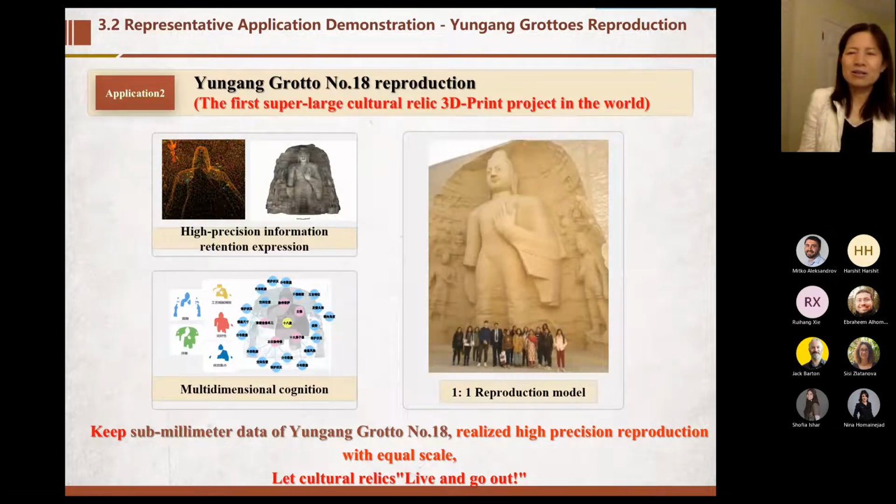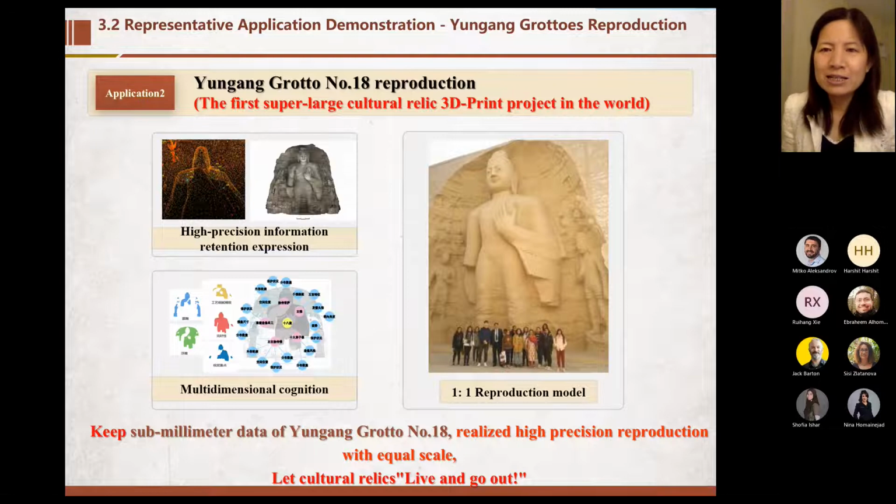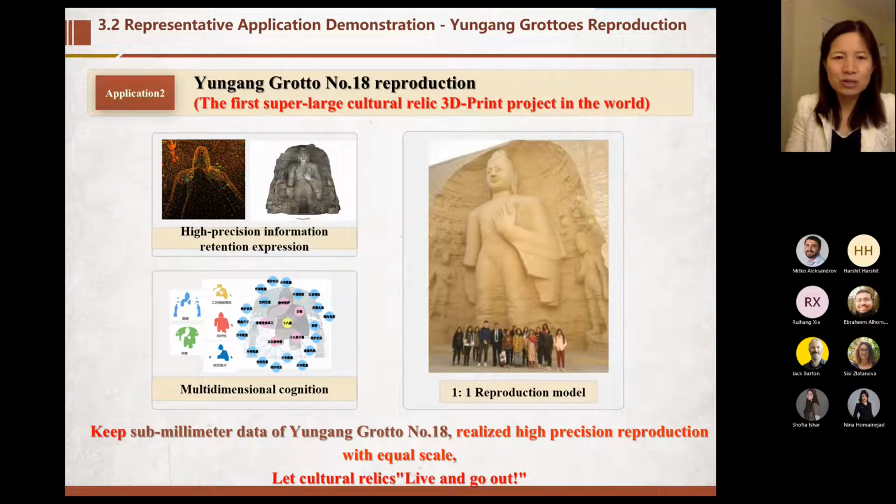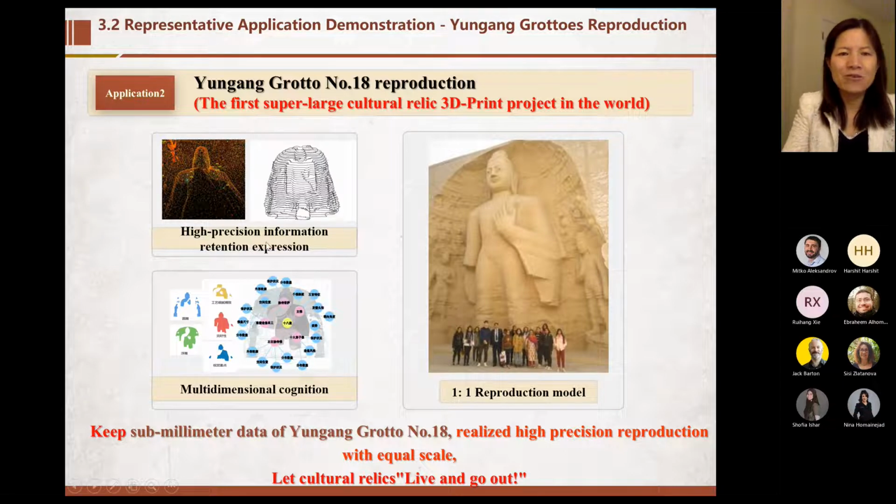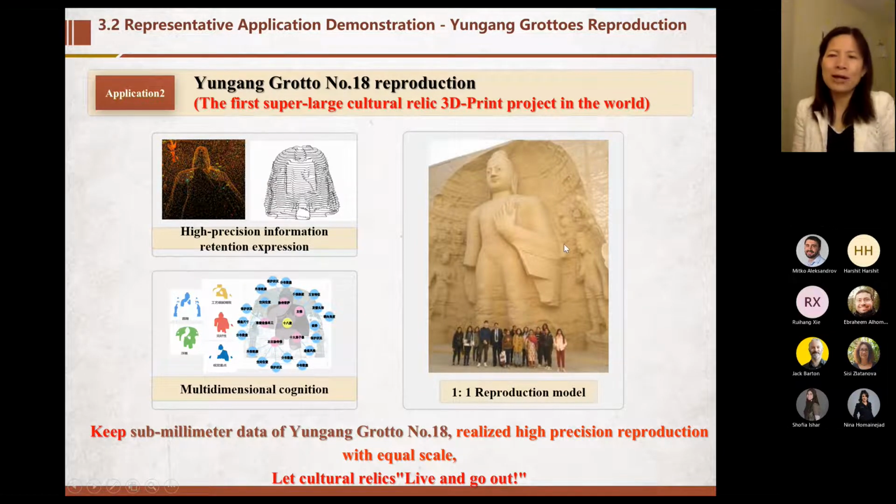Actually, another case is the reproduction based on the 3D cloud point. Firstly, we can get higher precision information, and then we get some knowledge map. And this reproduction model is located in our campus.